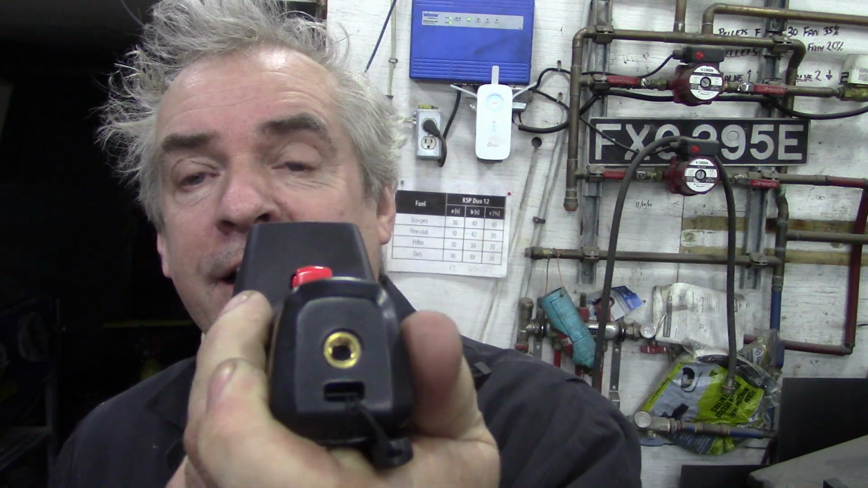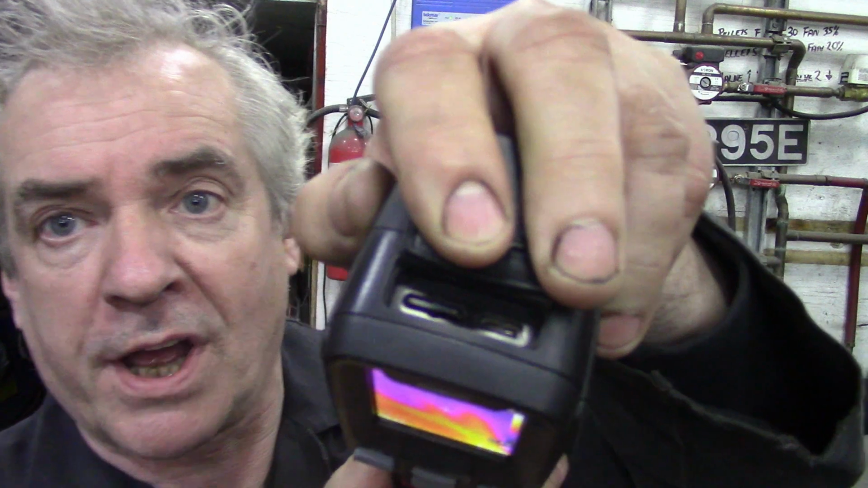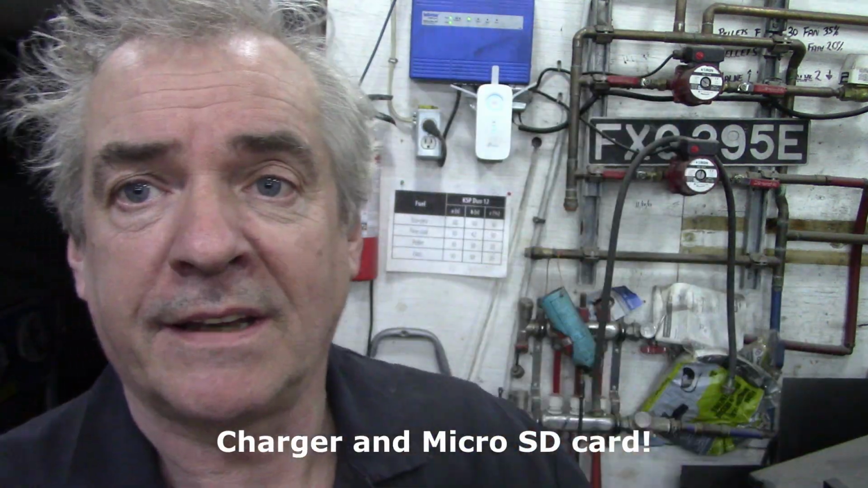Oh, USB-C. The battery lasts forever, so it seems, and it's got a mounting on there so you can put it on a tripod, a standard camera mounting. Great little thing. I really like it. It's nice and tough as well. You've got good access for your charger and your USB.